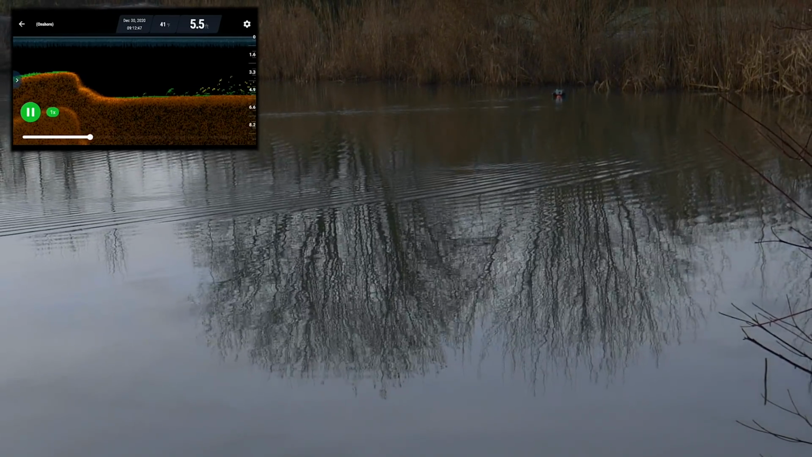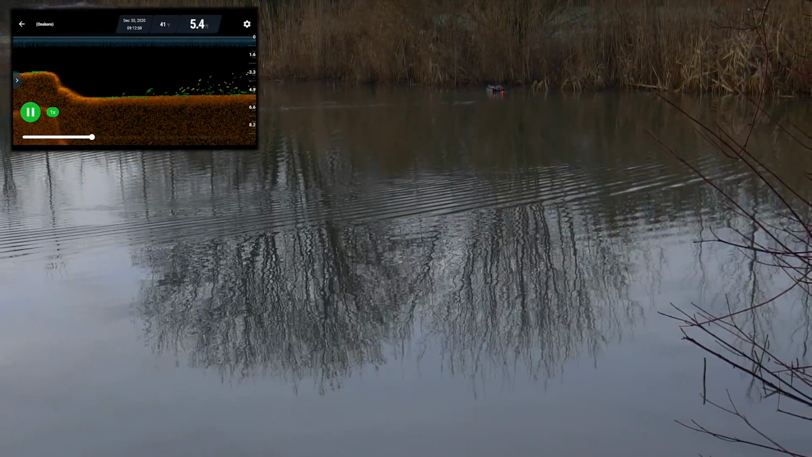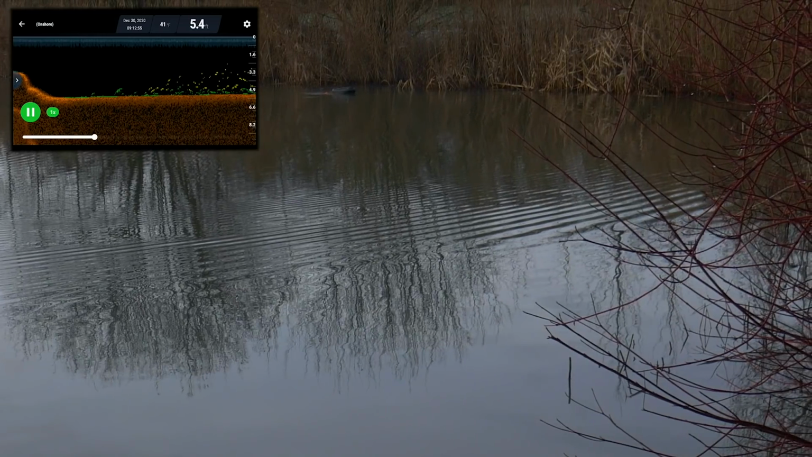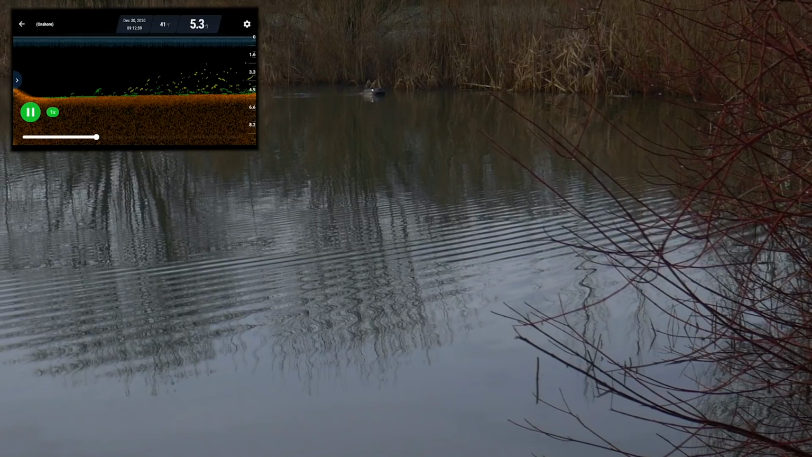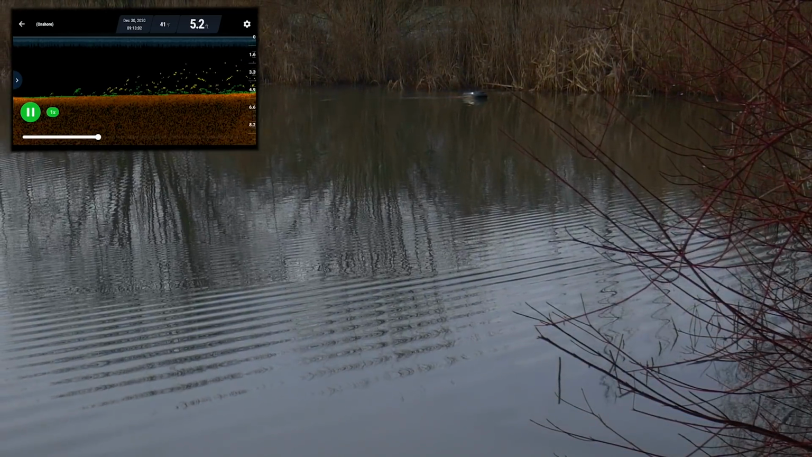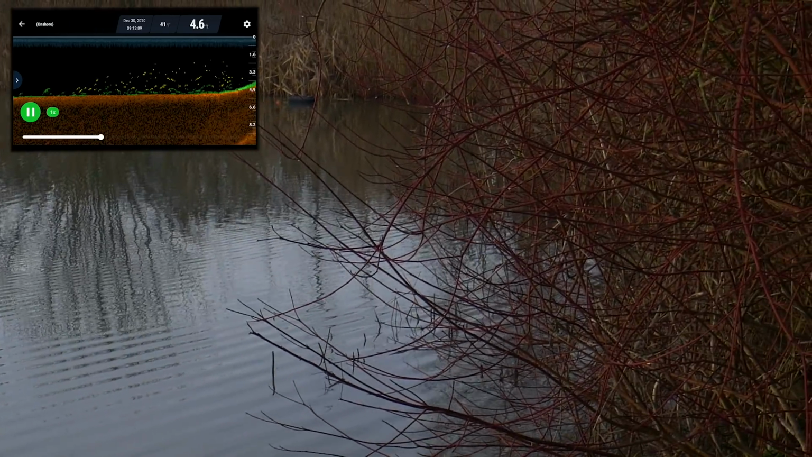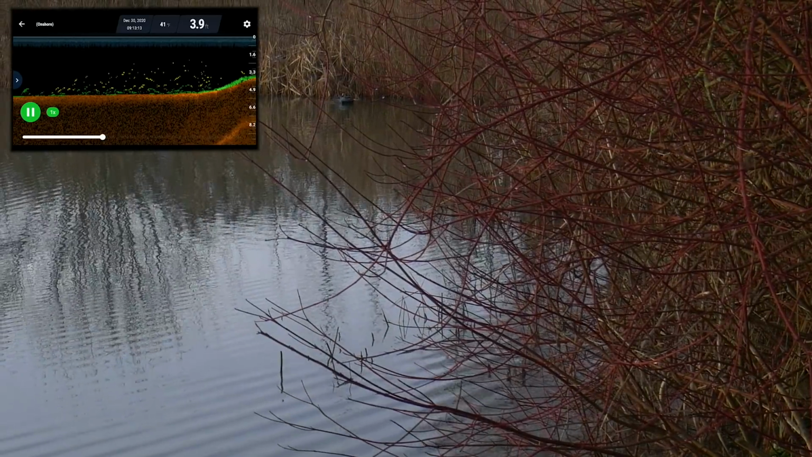But it's right over by the rushes now. Still about 5 foot deep there. That's a nice depth. So I think that is definitely a spot I will investigate. I've not seen any fish on the icons. What have we got there? Still right in the corner over here. I'm still getting, well, it's going up to about 3 foot deep there.